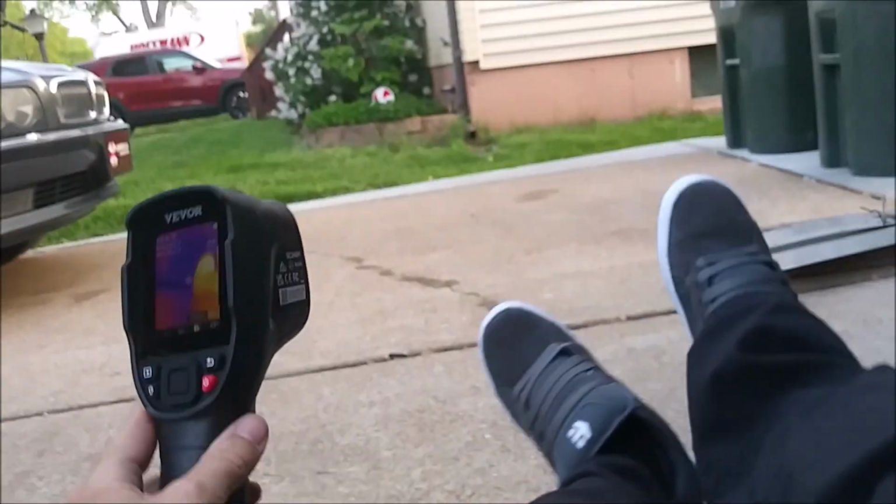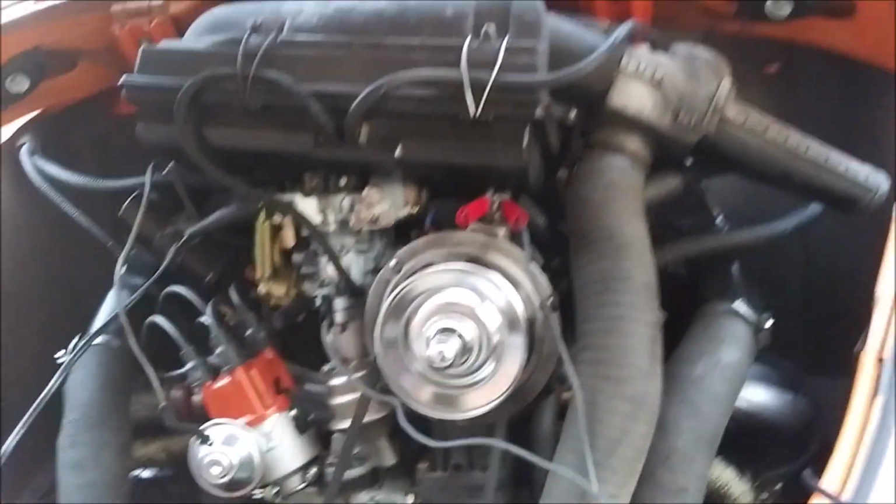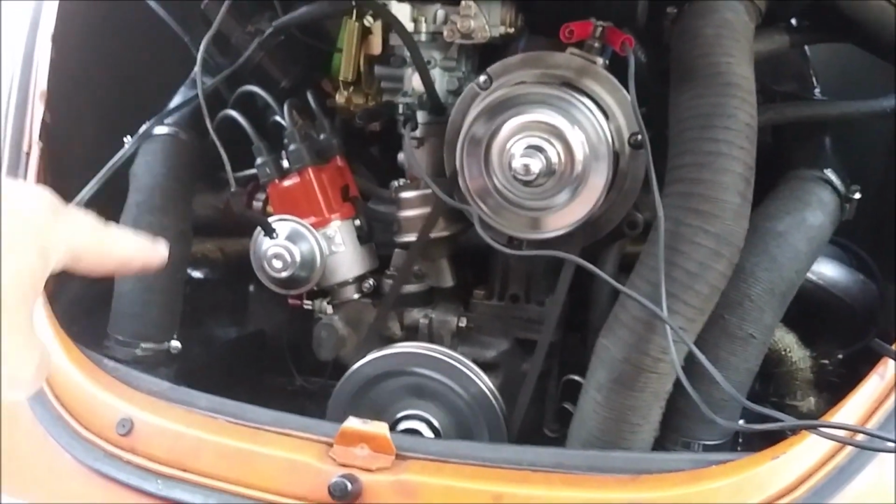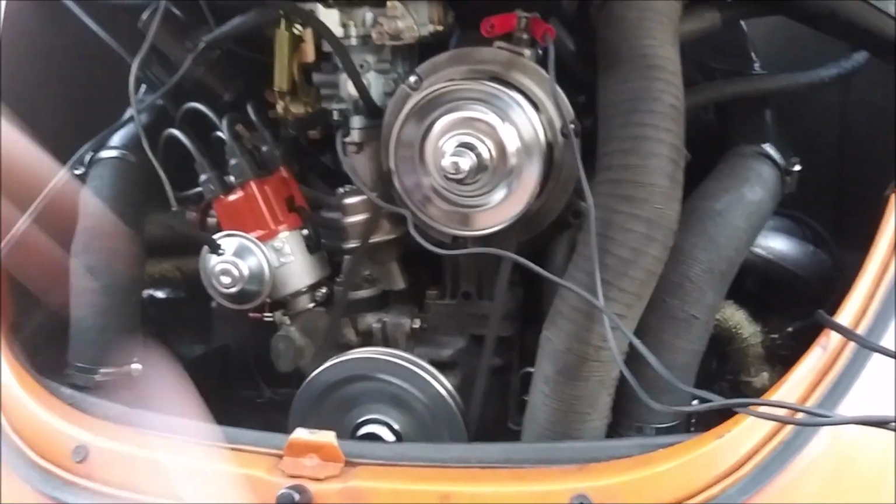Those fins will dissipate the heat out from the cylinder head as this fan that's back behind here is blowing all the air out, sucking in cool air, blowing it through these tubes over the cylinder heads, and then taking the heat out from under the car.